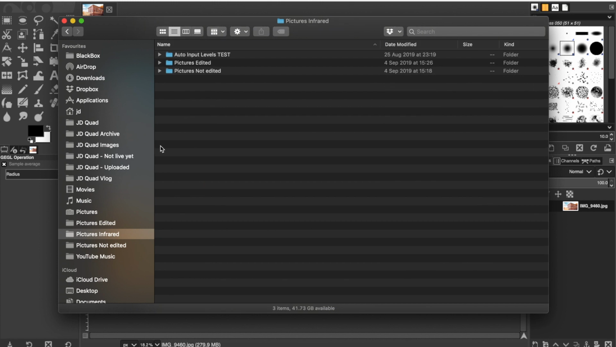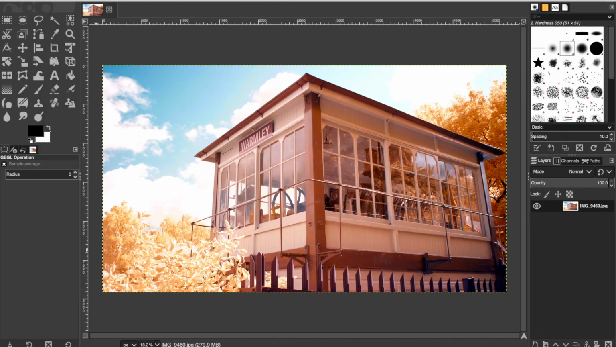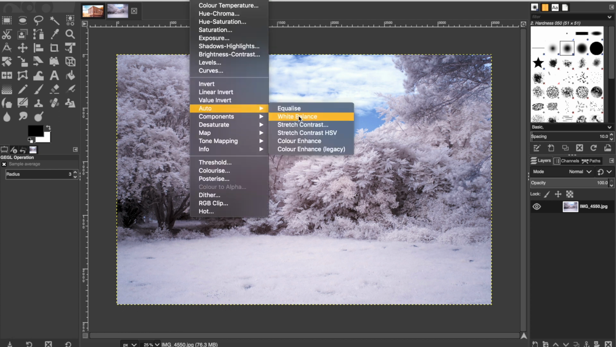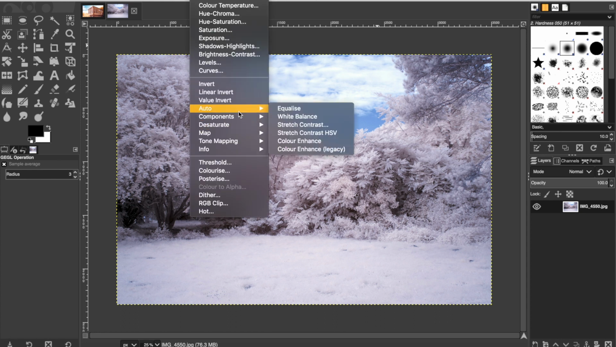Now I've got some pictures from the 720 that I've done, and when I say done, I've put them through exactly the same process. I think that's it. Yeah, there we go. That's what the 720nm looks like. Once again, I've used exactly the same white balance first. Then I've changed the channel mixer, and I've added the infrared preset on exactly the same settings as the 590. So the settings you already got, so that's no difference.